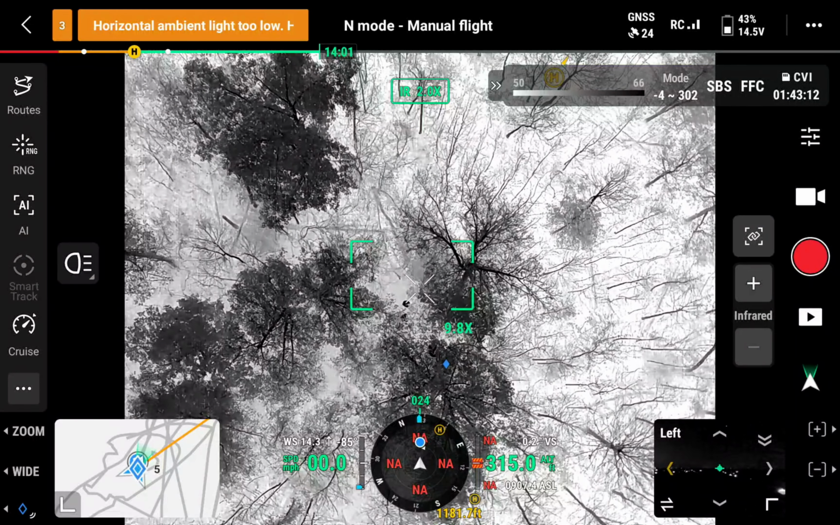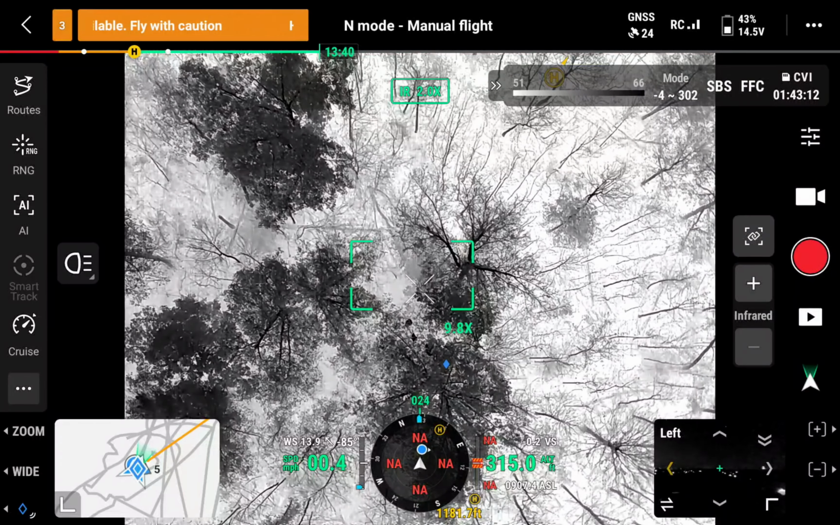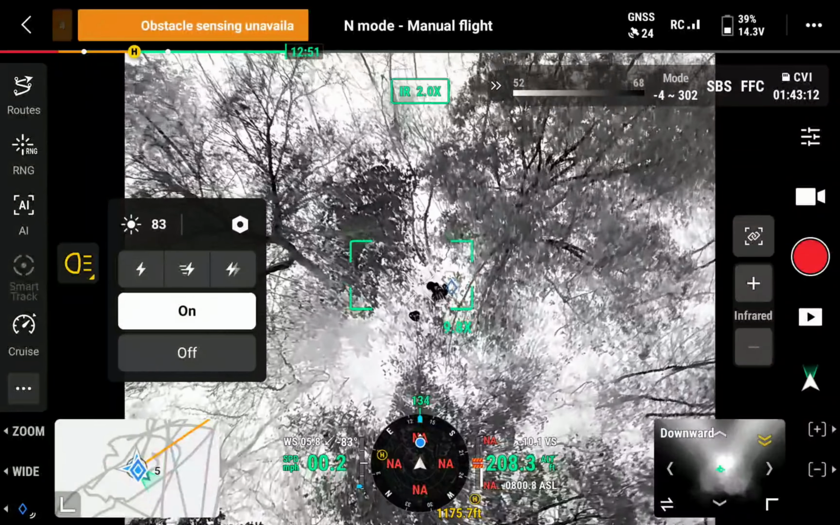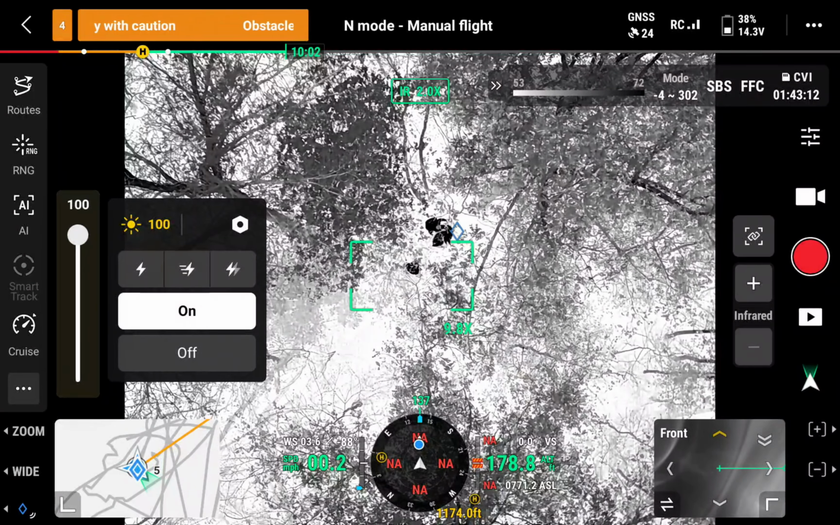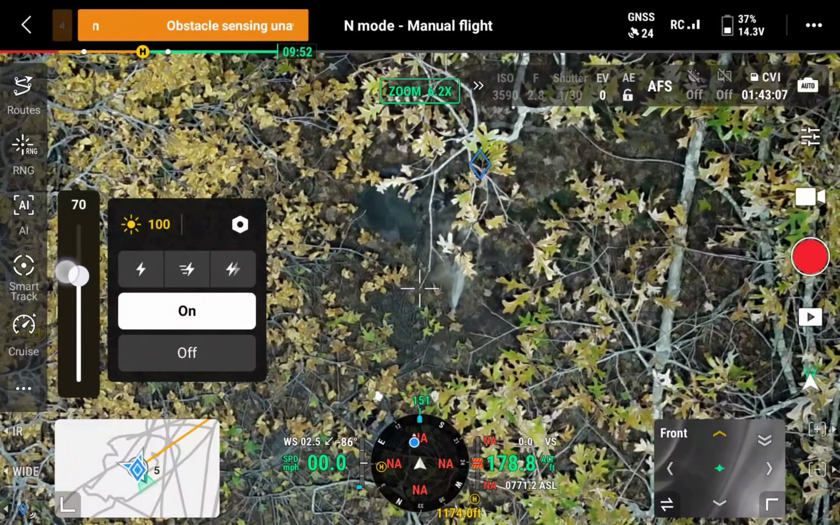It's not laying like a deer. It's not looking like a deer. I'm not really sure what that is. I know rock clusters and stuff like that will pop up like that after they've been in the sun all day, but I don't know. So upon further inspection, hitting that spotlight on and seeing eyes, it was great. Man, obviously, as you can see, the hunter was excited. I was excited. That was awesome.